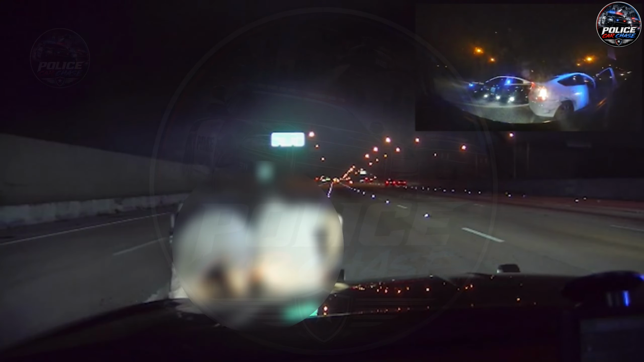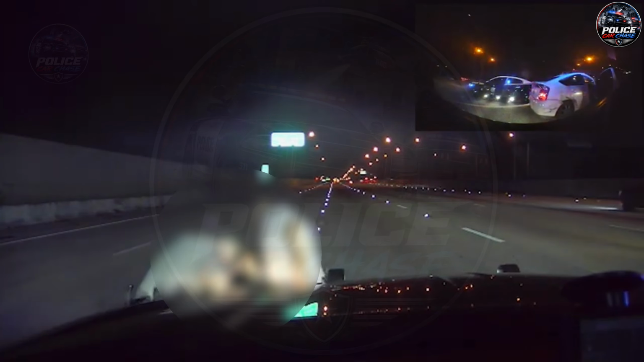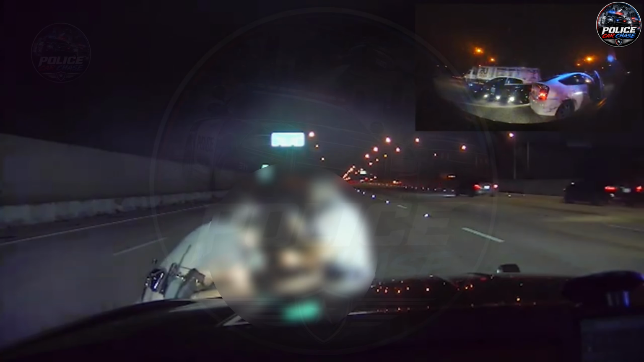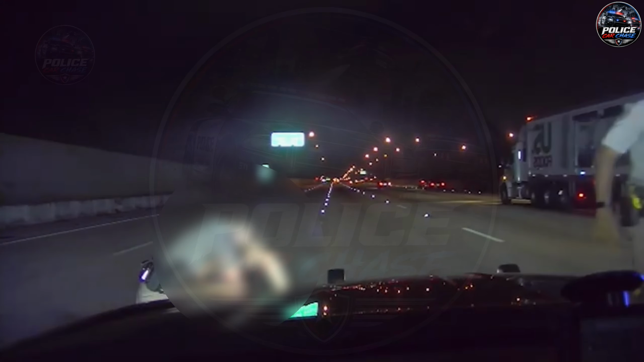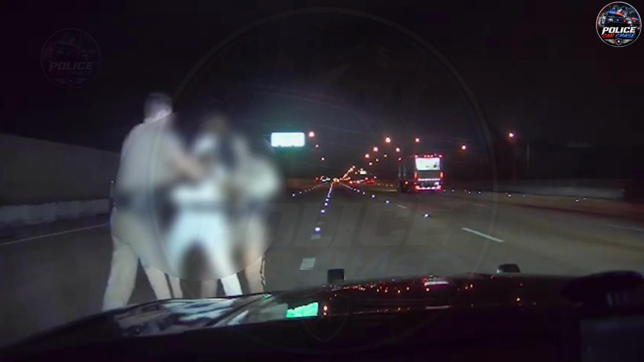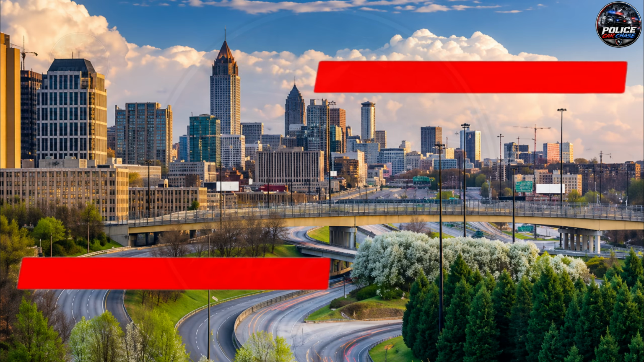After officers successfully executed a PIT maneuver, the suspect lost control and the vehicle came to an immediate stop. Police exited their vehicles with weapons drawn and ordered the suspect to step out and lie on the ground. However, the suspect refused to comply and remained inside the car. Additional officers moved in, forcibly removed the suspect from the vehicle, pinned them to the ground, and placed them in handcuffs. The suspect was then taken into custody and transported to the station later that night.